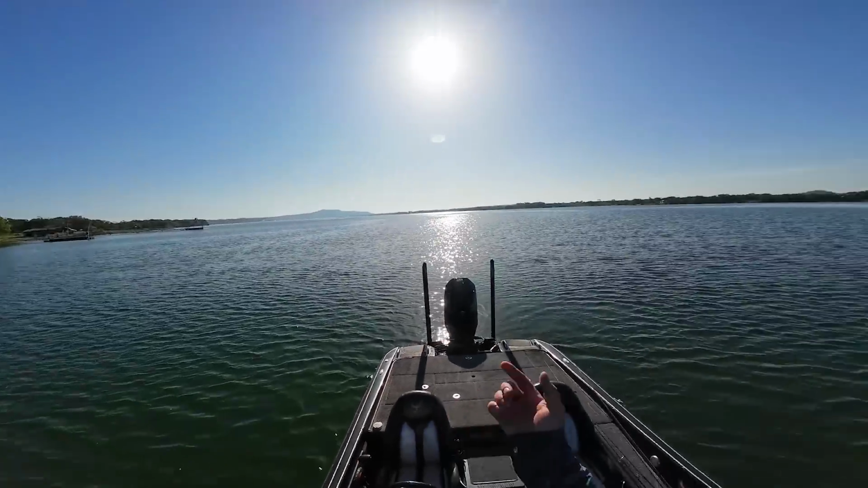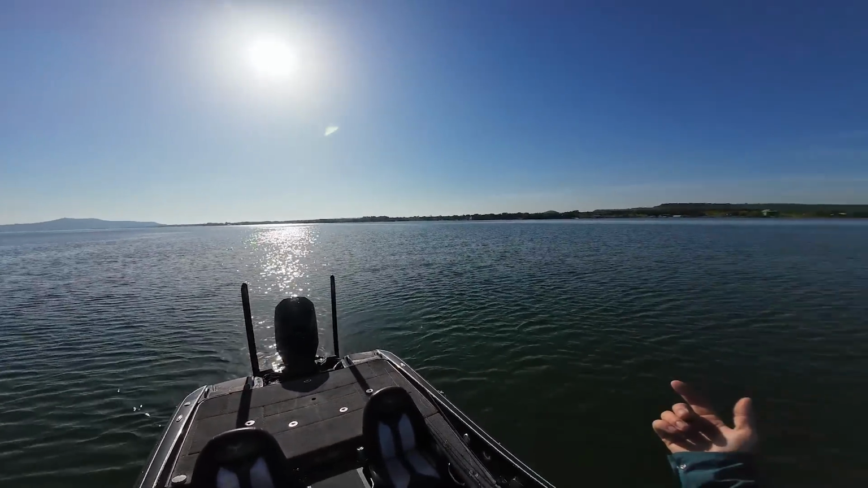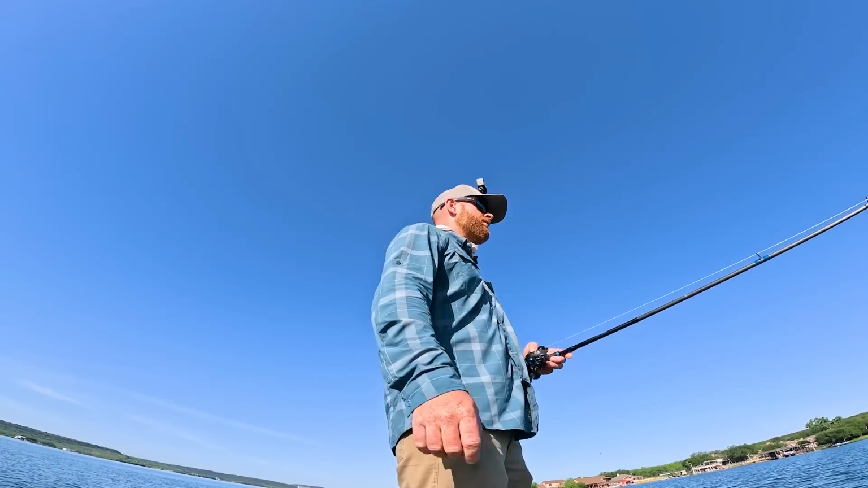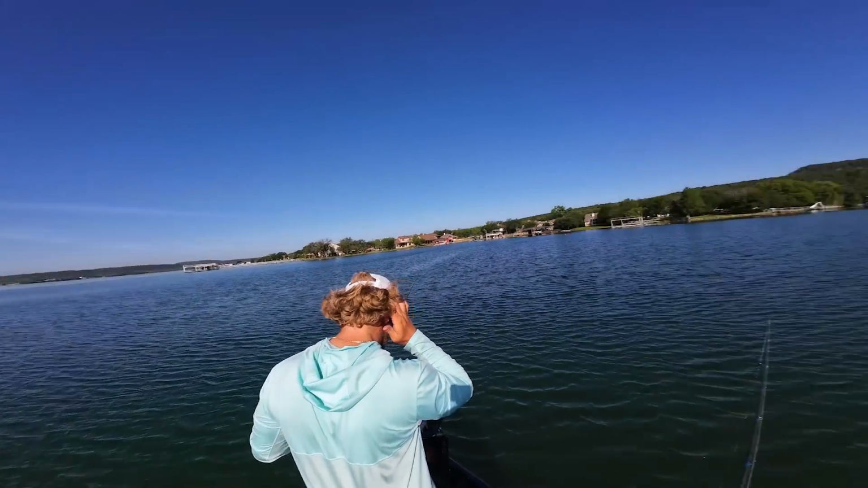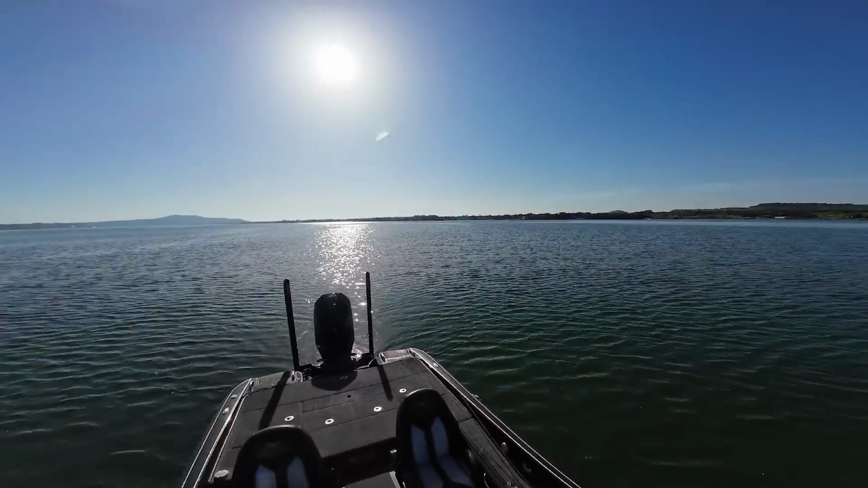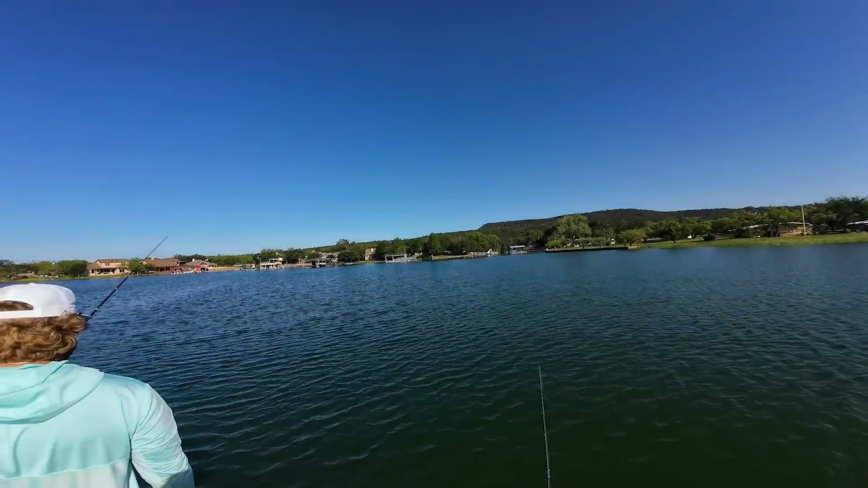So we still got fish busting on top though. I mean, much less, but I just grabbed the popper and threw it. Something that was busting shad out of the surface, so we'll keep our eyes peeled to see what we see. But just gorgeous day right now. Might get a little windier later, but for right now, this is beautiful.